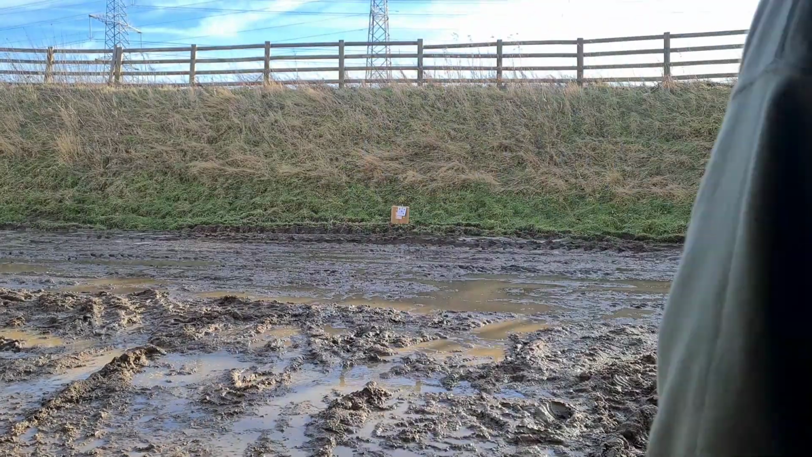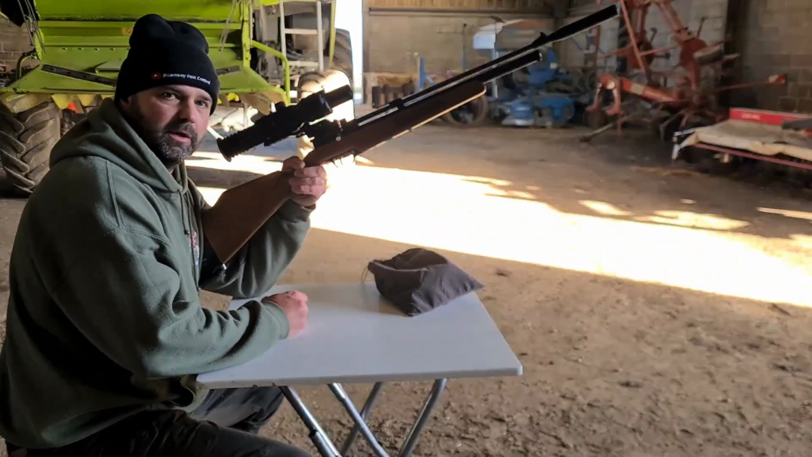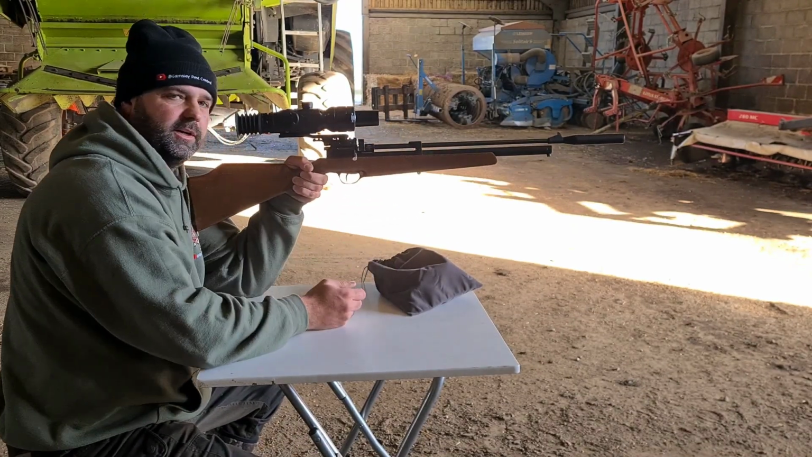Spot on. Right, so what I've done, I've moved back to 20 yards. 20 and a half yards actually.